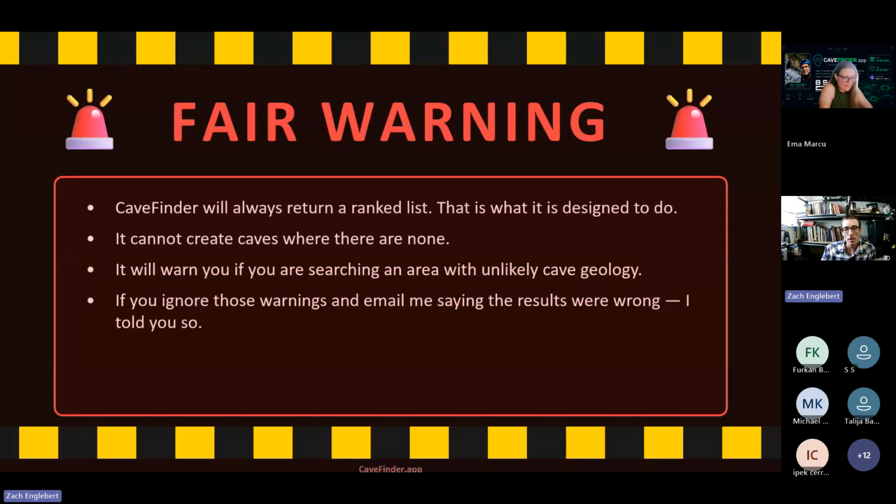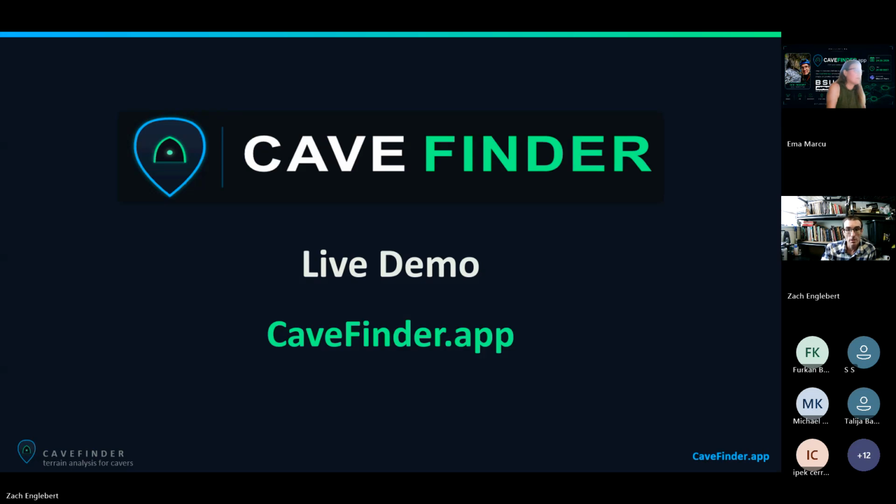CaveFinder assumes that if you analyze an area for caves, you are determined to look for caves there, and it's going to give you a list of candidates. It can't create caves where there are none, and it's up to the user to use this program where there actually is some potential of caves. Now let's do the live demo.